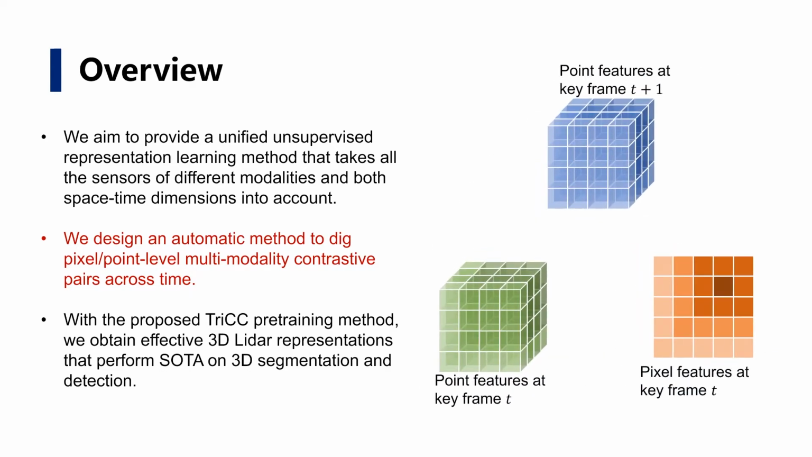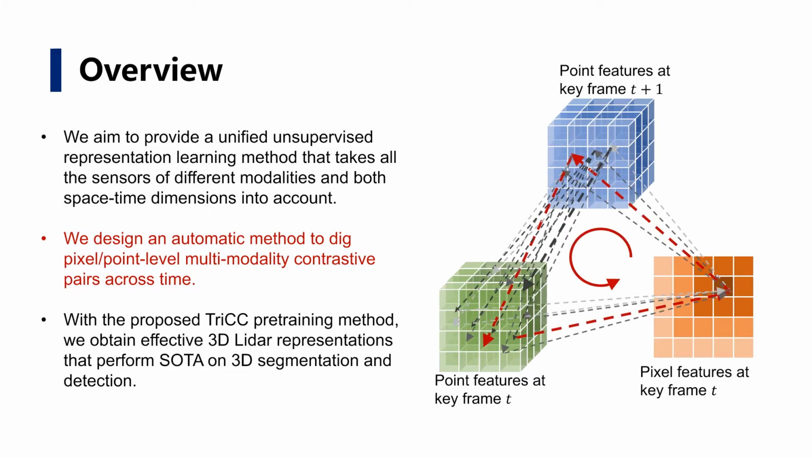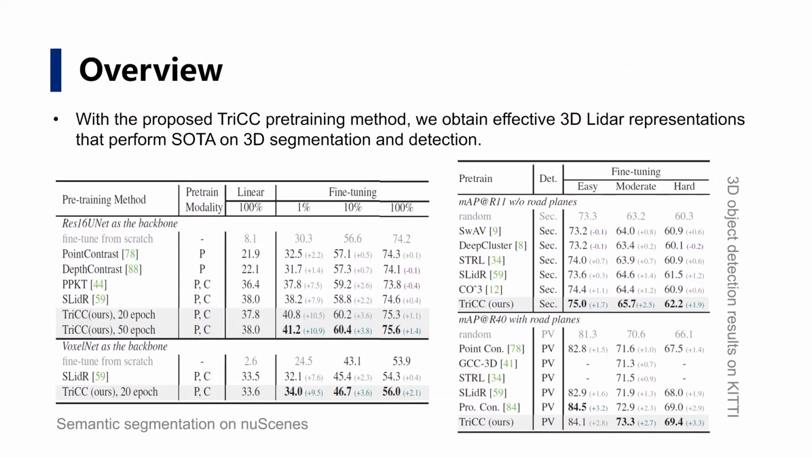The core design is the triangle consistent constraint, which forces the 3D point features to random walk across the temporal dimension and modality dimension, and get back to itself to learn representations. With the proposed Tri-CC pre-training method, we obtain effective 3D LiDAR representations that perform SOTA on 3D segmentation and detection.